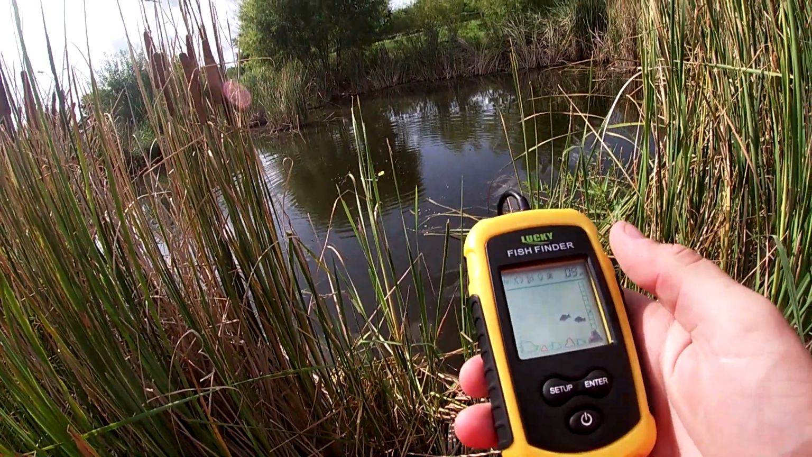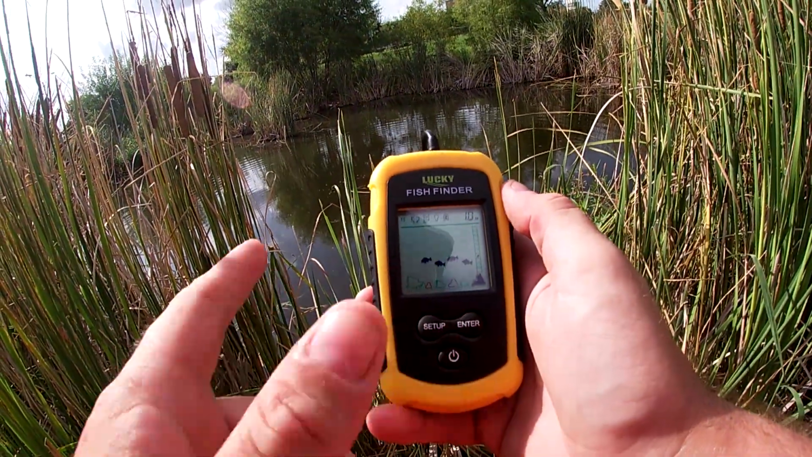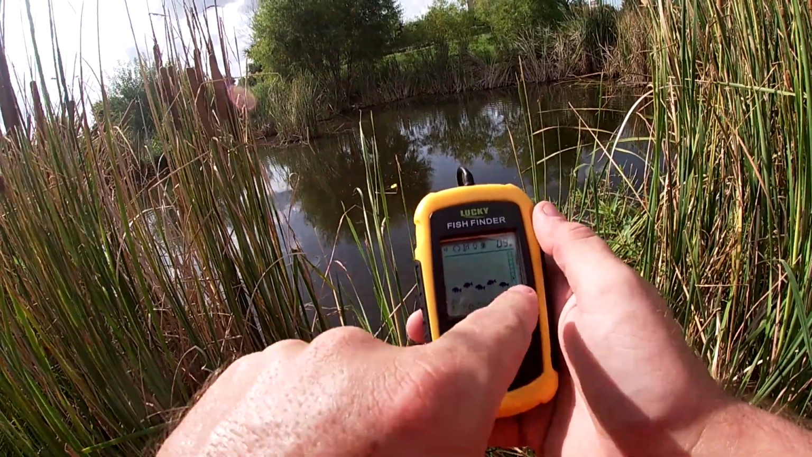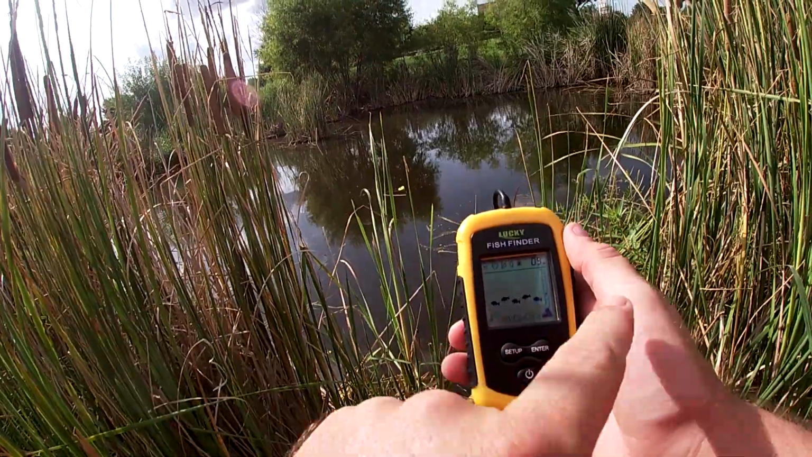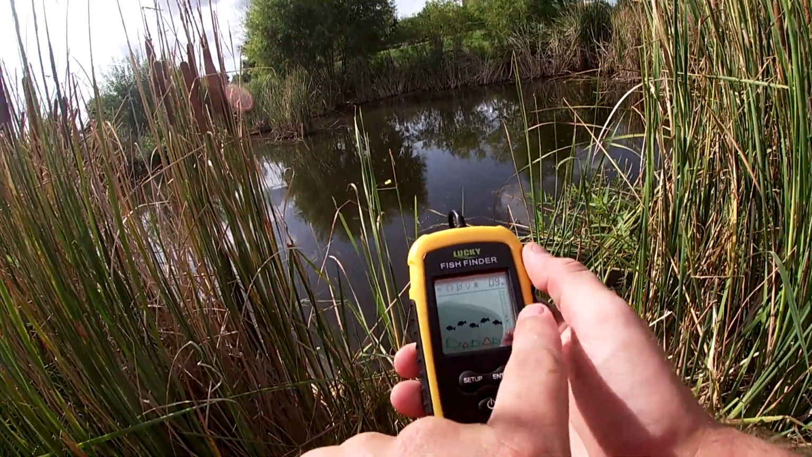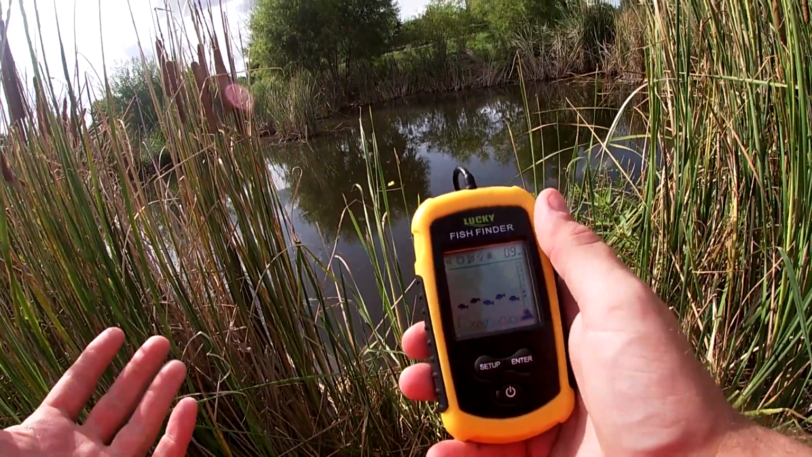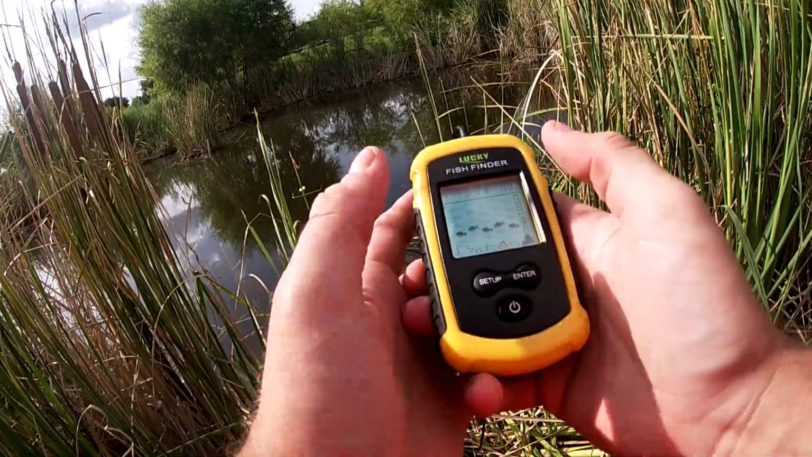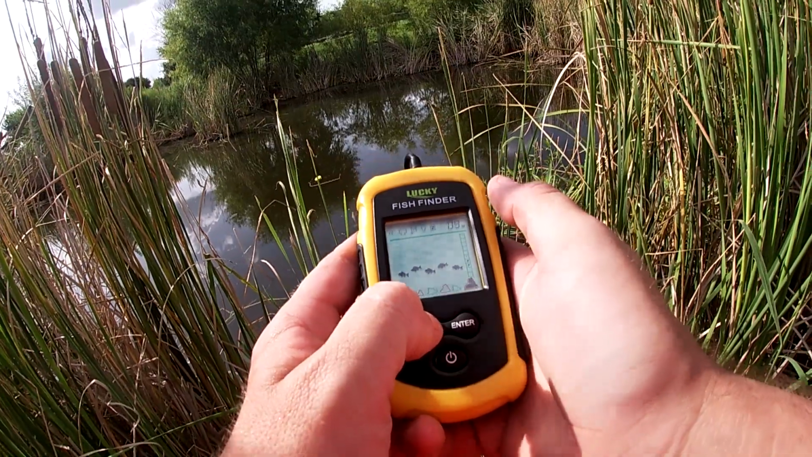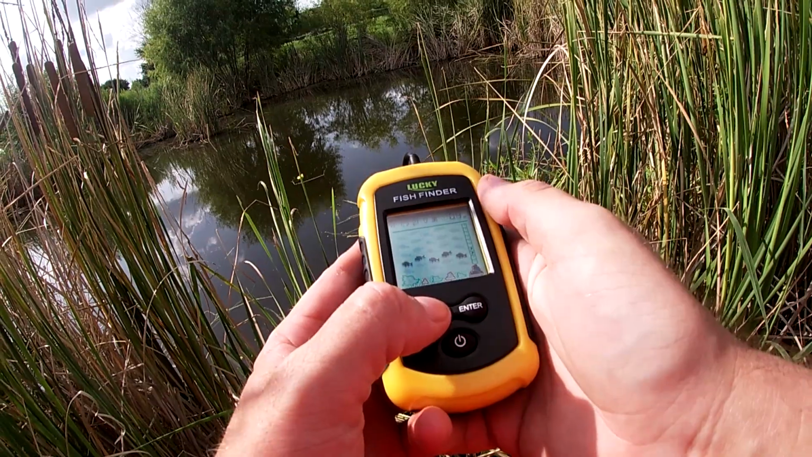Oh, well, looky there. It's saying that there's a fish probably swimming by. It says that there's a whole bunch of fish there, but that's probably just one fish that swam by when I spooked it. And it says it's 0.9 meters deep, which is about 3 feet. I'm not sure if there's going to be a way to change it from metric to American, but let's see. Setup doesn't want to work. There we go.